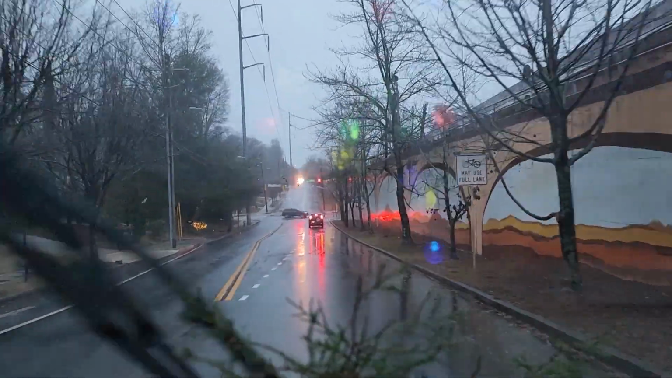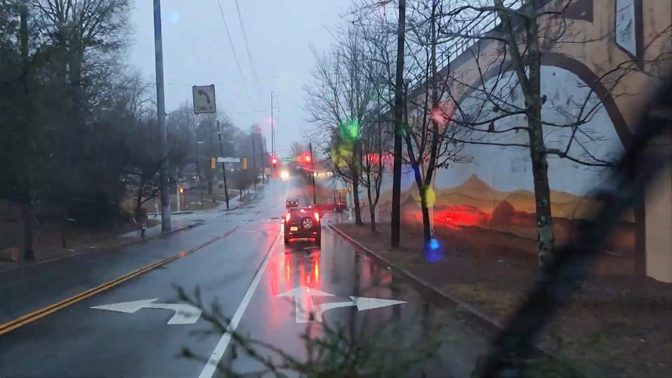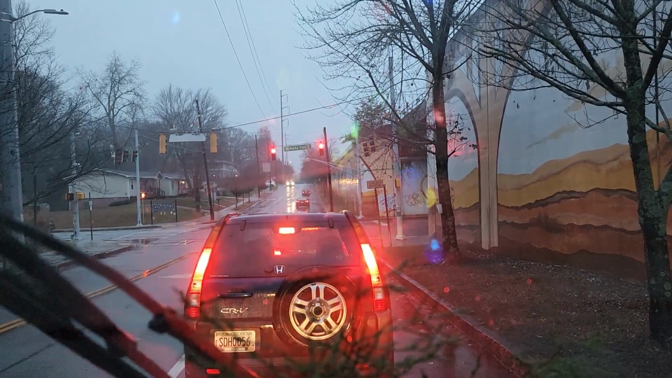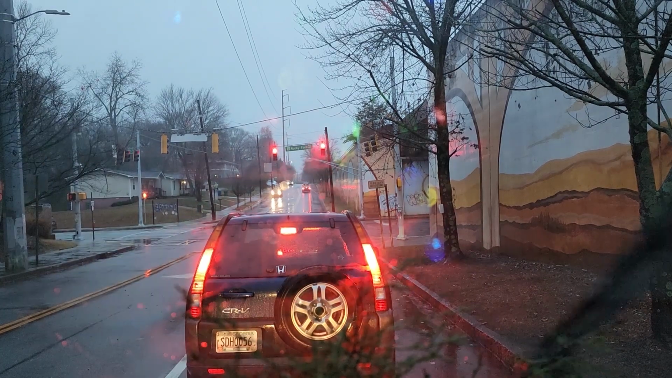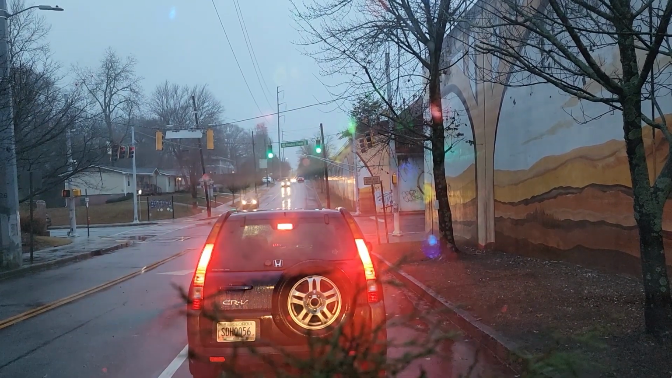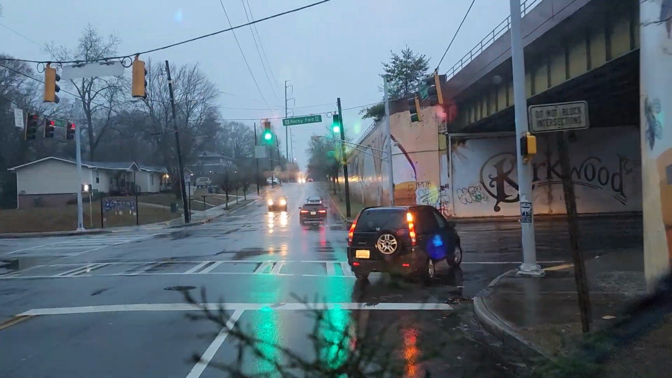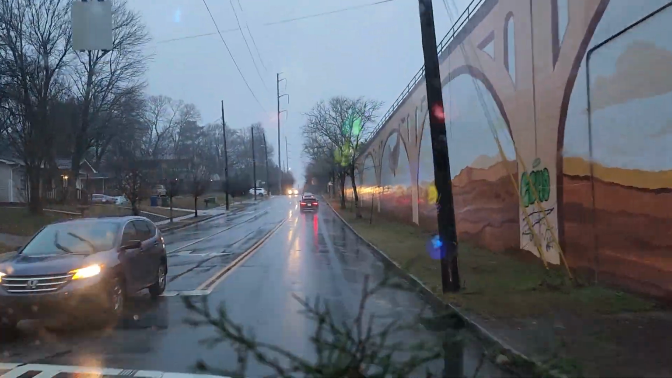I think when we get to Memorial Drive, we will turn the video off. We'll be going up here and turning left. Yeah, see that glare the way it is? We could have gone Rocky Ford to the left.